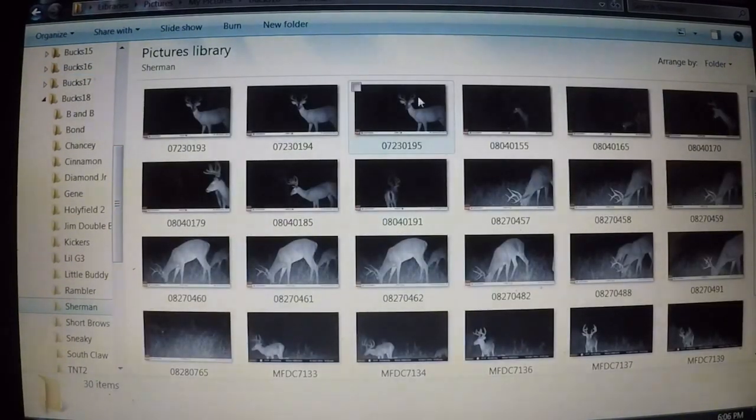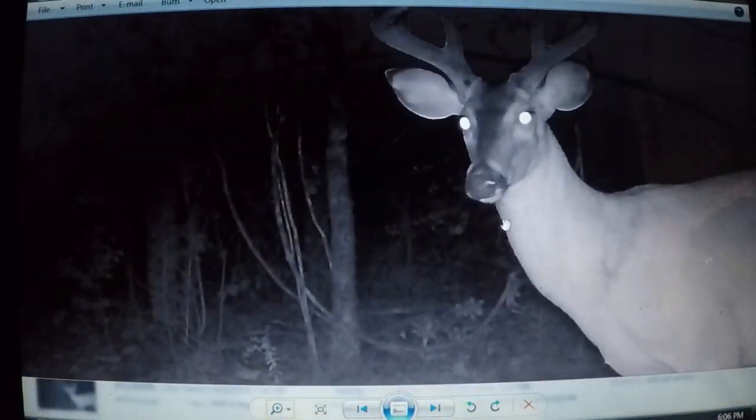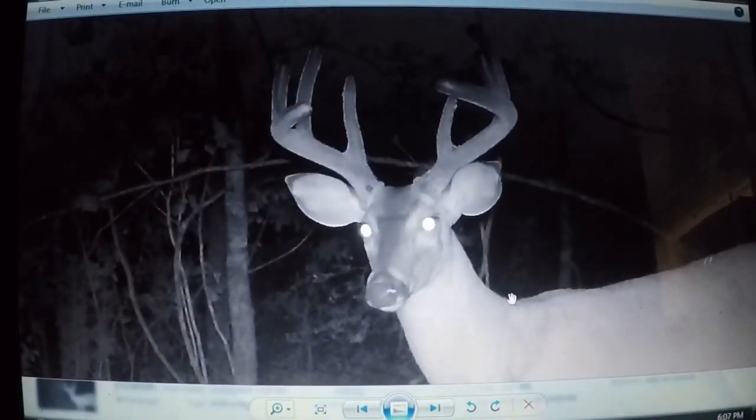This is a buck that showed up in velvet, and being that he was a pretty mature buck, I kind of immediately was like, who is this? Is this a brand new mature deer that just came in? Because typically the velvet bucks are bucks that live there in the off season. Now he may be gone. He has shed his velvet, and he actually hasn't been on camera a lot since he shed his velvet. He may disappear most of the season because he wasn't here a lot during the season last year.